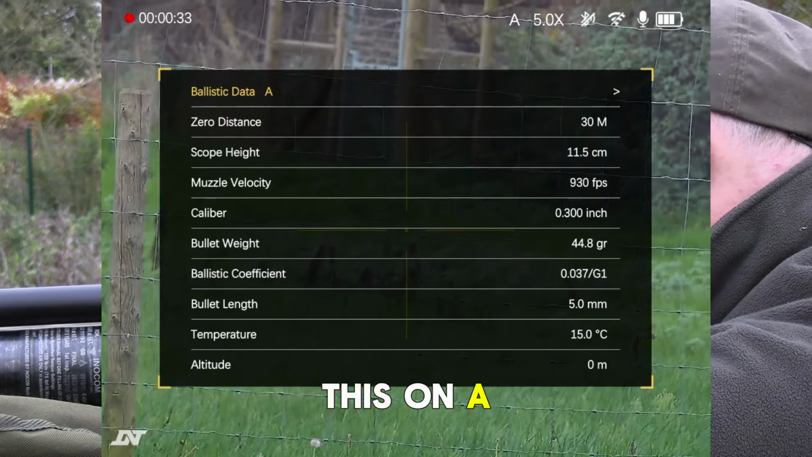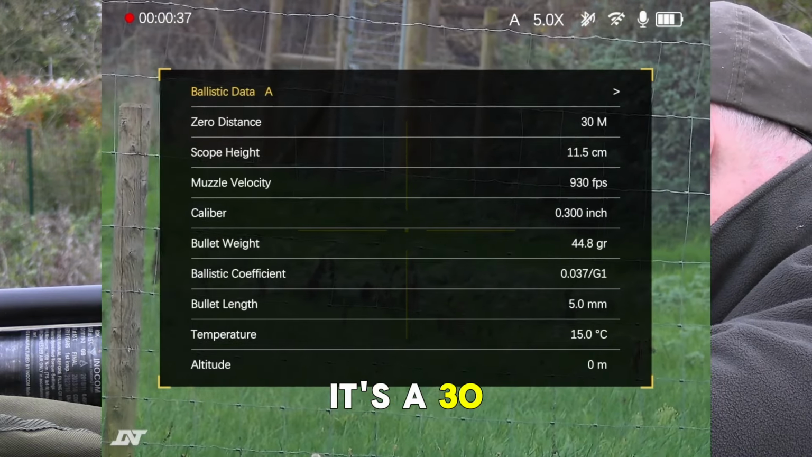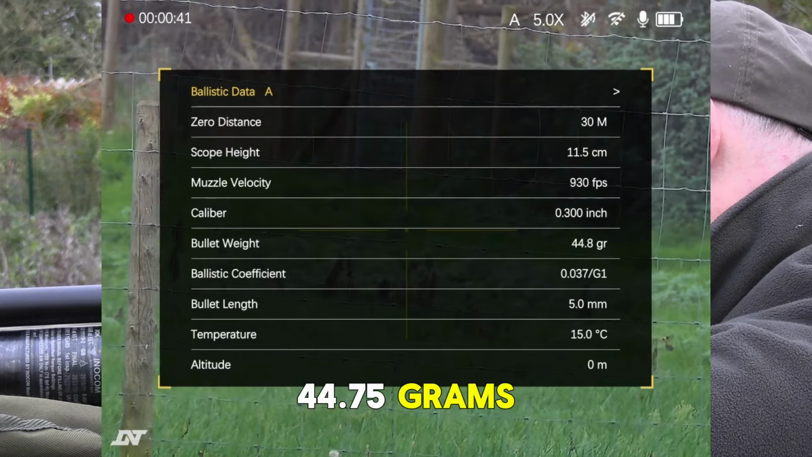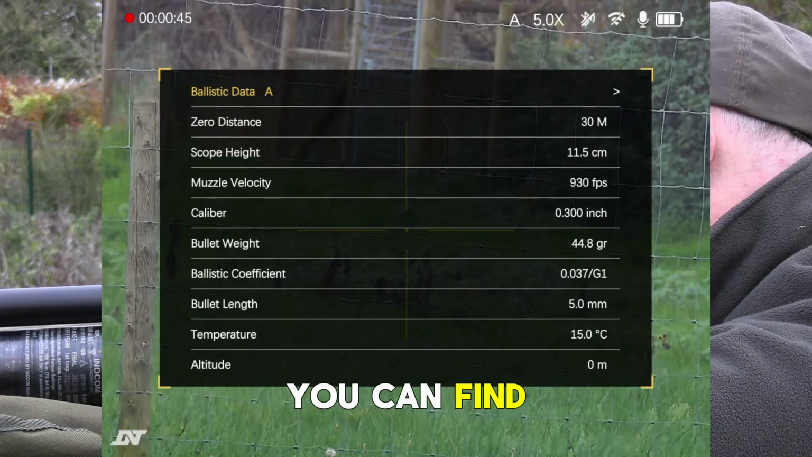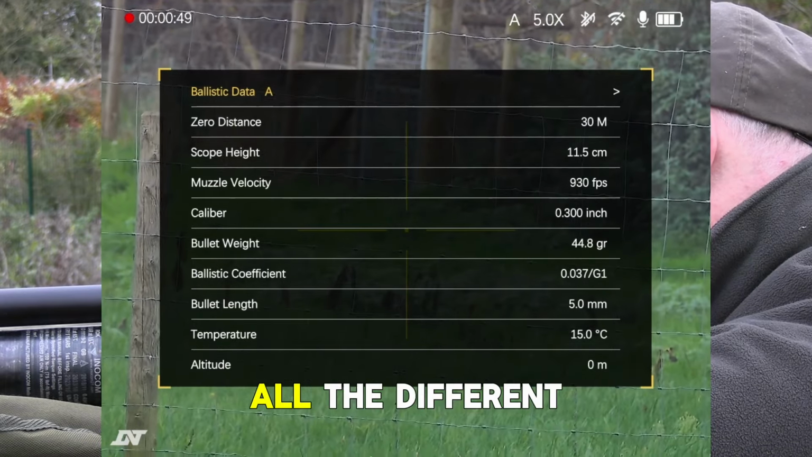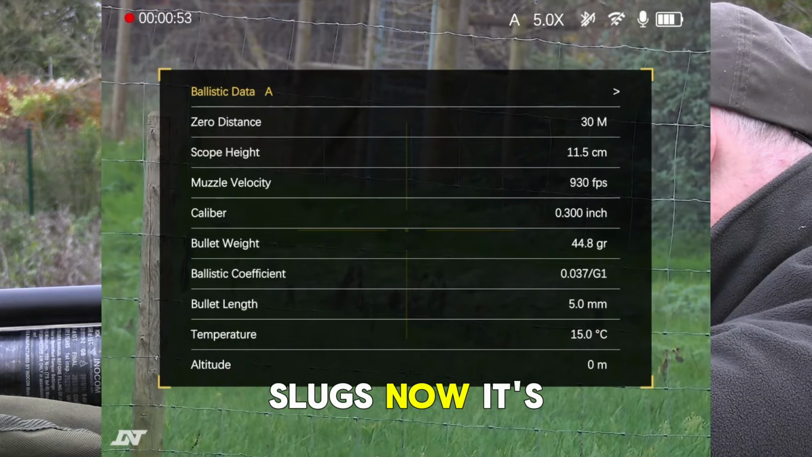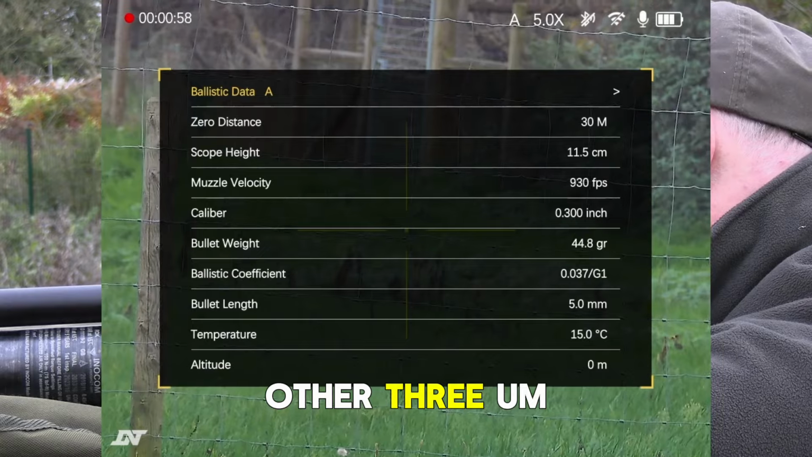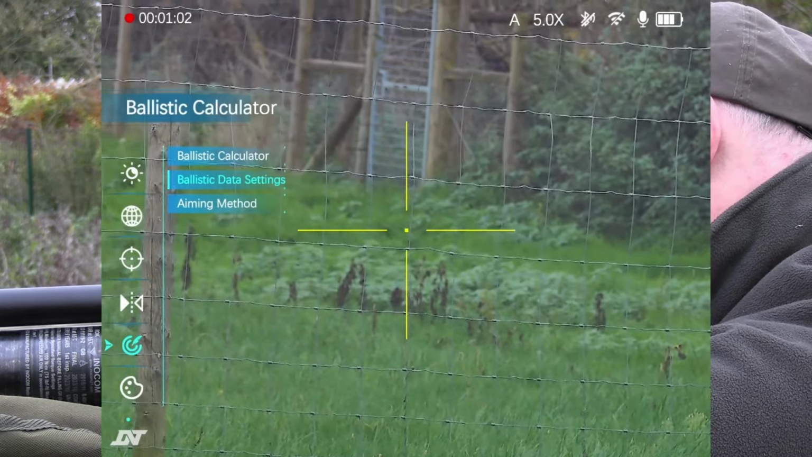I happen to have this on an FAC rifle, so this is 930 feet per second. It's a 30 caliber, and the pellet weighs 44.75 grains. Ballistic coefficient, that's something you can find easily enough online. Hard Air magazine has an excellent table which gives you all the different ballistic coefficients, and on most slugs now it's actually written on the side of the box. And then those other 3 entries I don't really bother about too much.